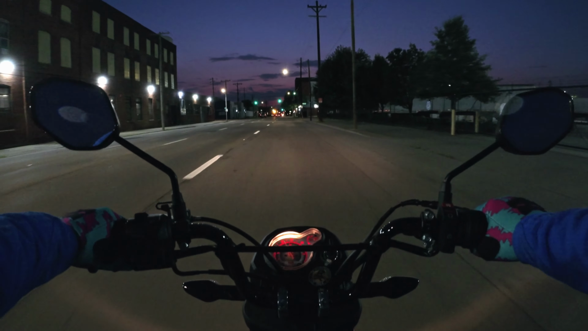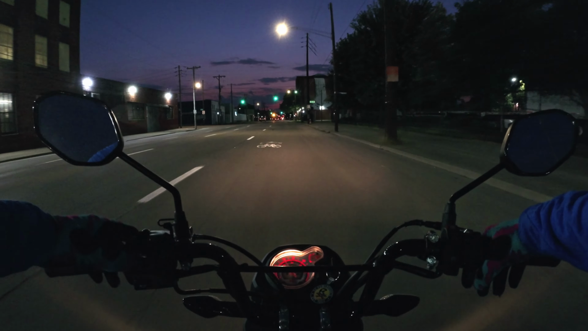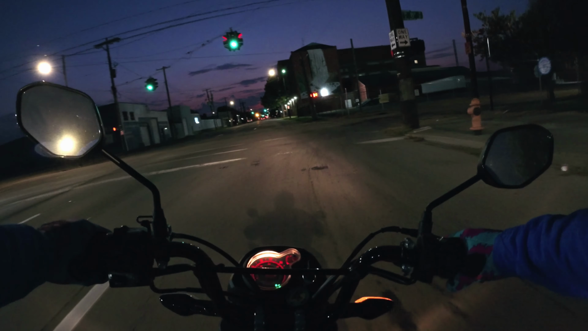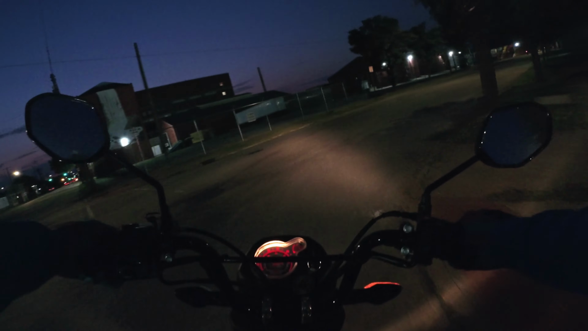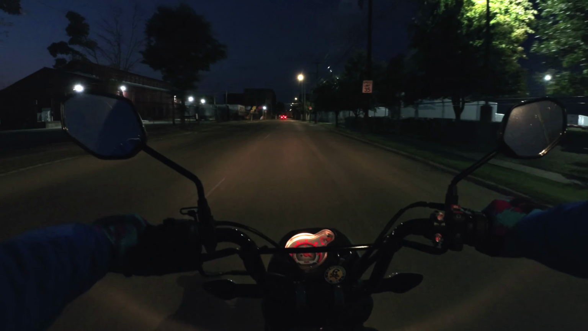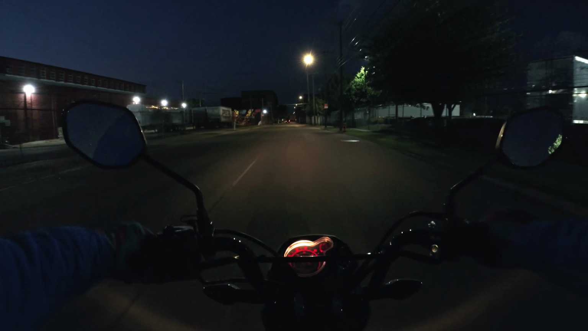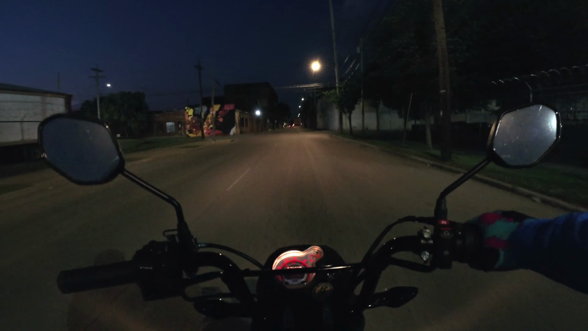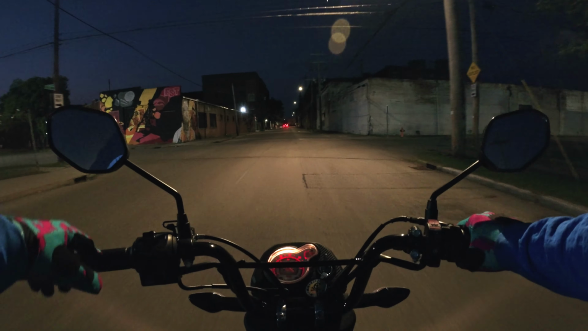This will be kind of going through the Portland area. And I've gone for some night rides on one of the e-bikes that went through this area. I don't think I've gone through at night on the Navi.